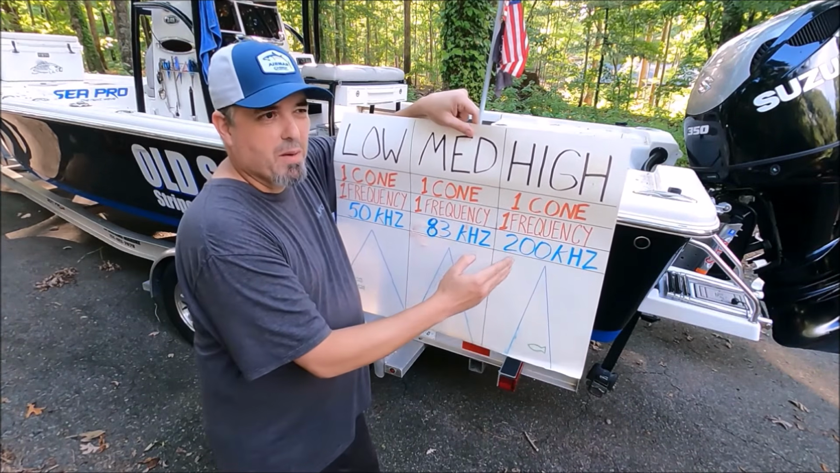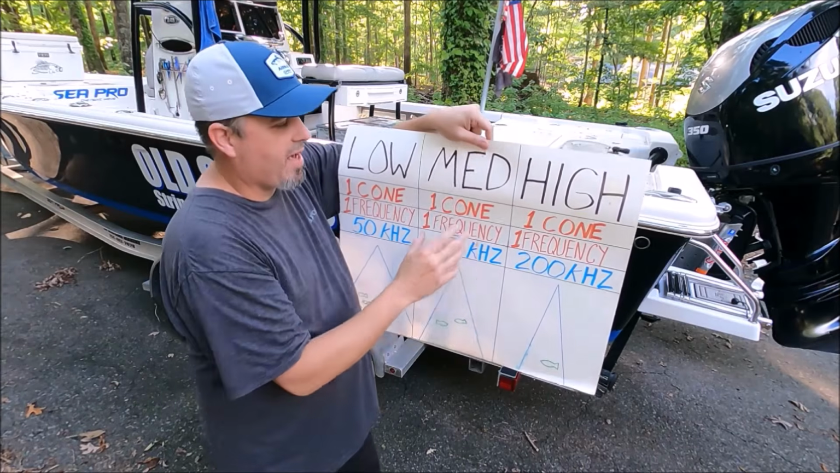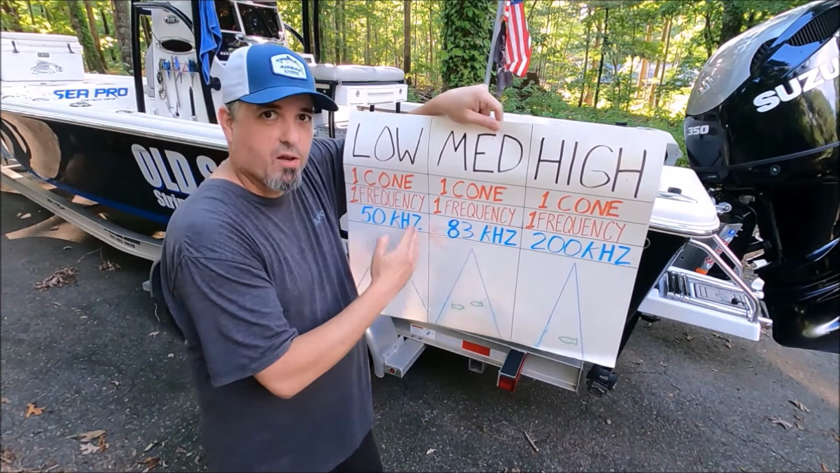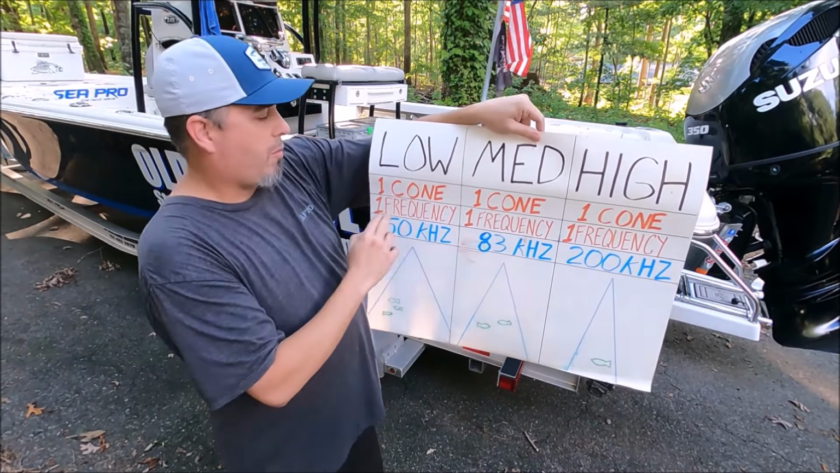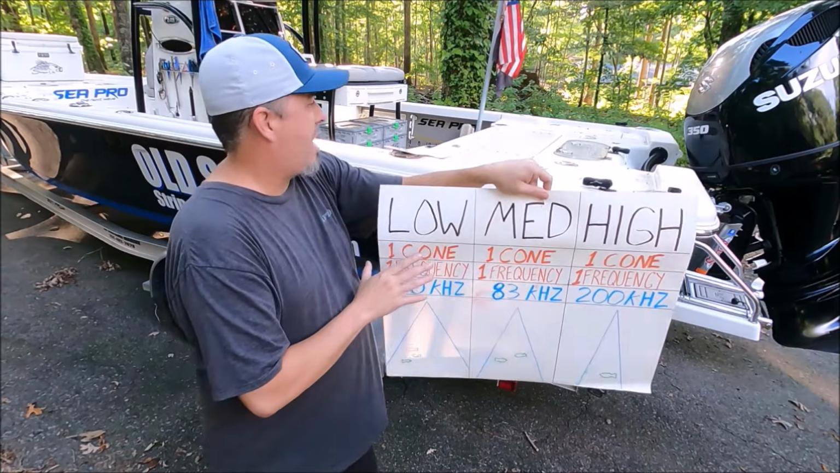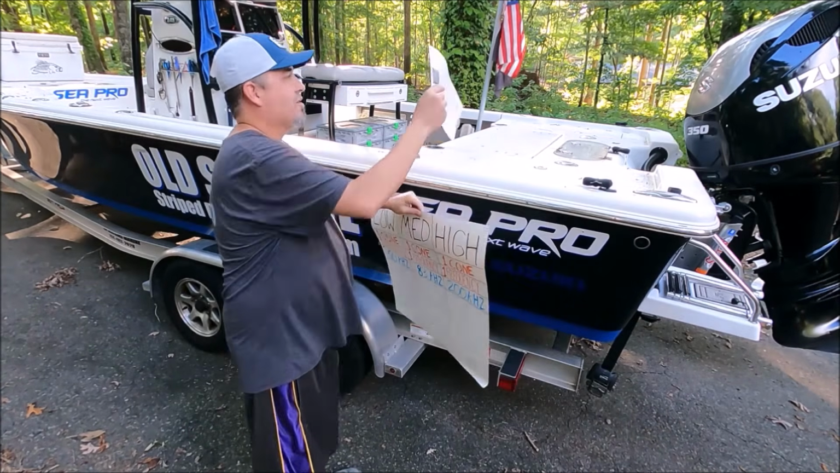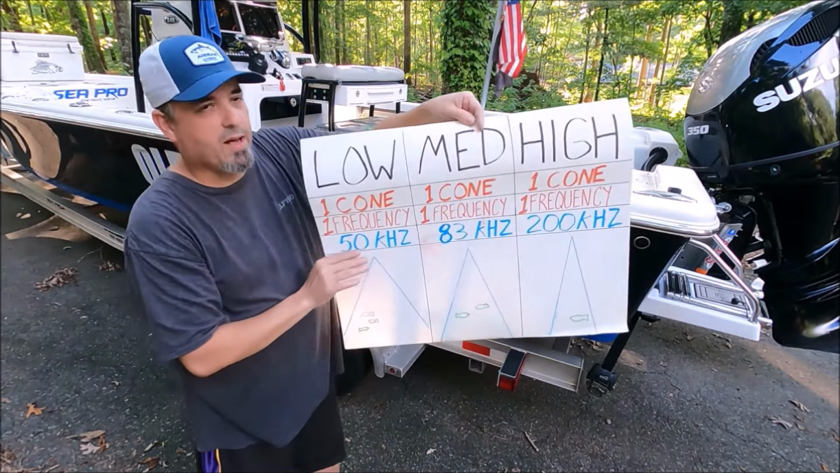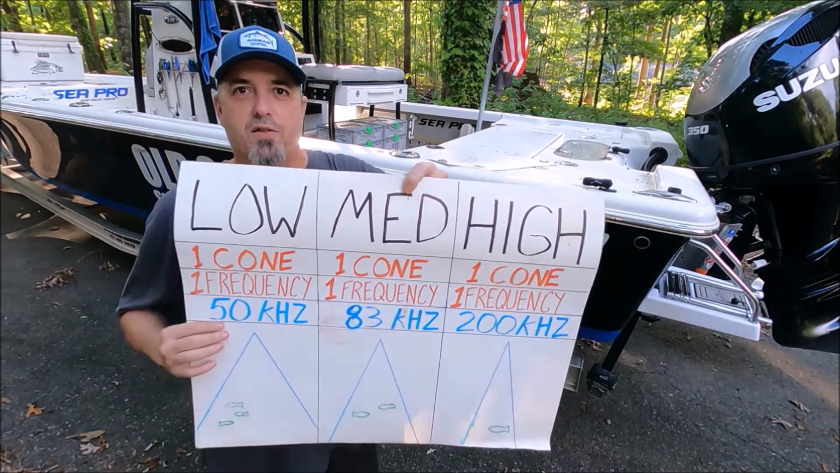With the Chirp transducer, it's probably going to be like 150 to 250, something like that. Medium is going to be right around 83 kilohertz, but of course, it's going to go lower and higher if it's Chirp. Low will be around 50 kilohertz, but it's going to be lower and higher if it's Chirp. I have a little band up here I can put on to show you the Chirp frequencies as well. But let's start with single. Most people are going to use single, right? That's what most inexpensive transducers have.